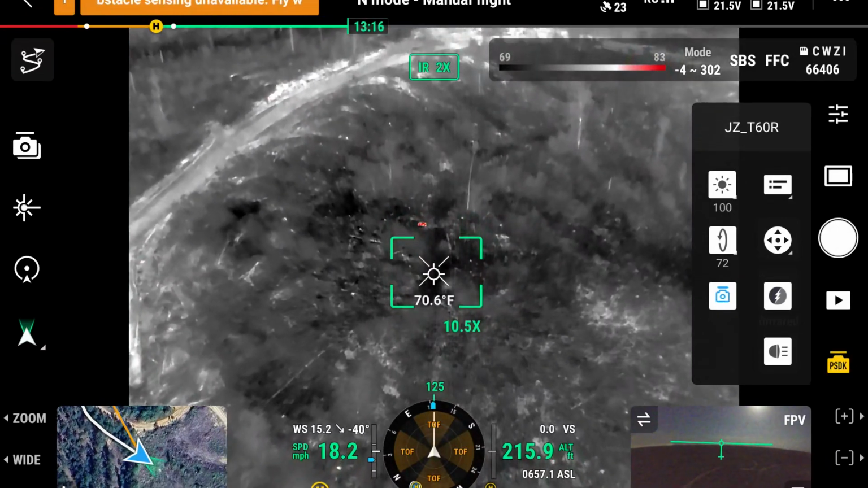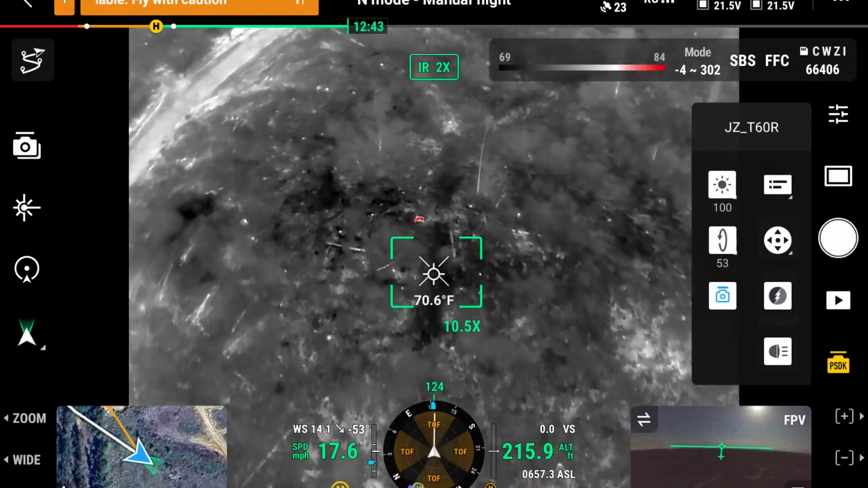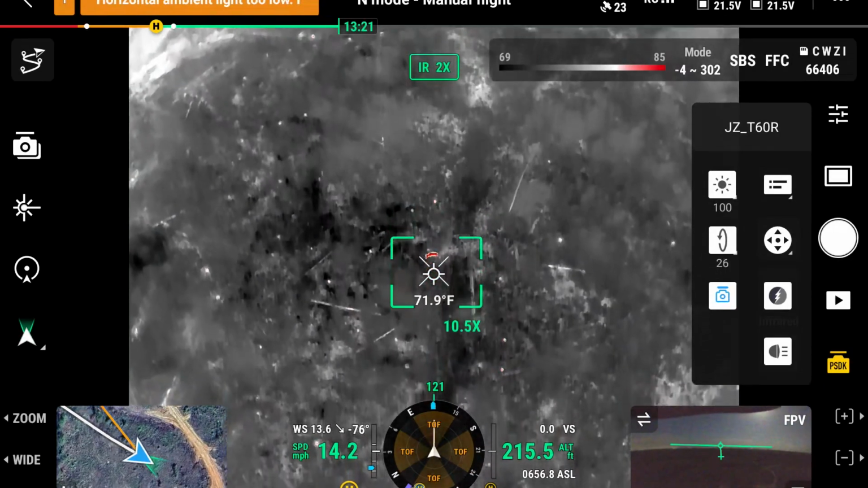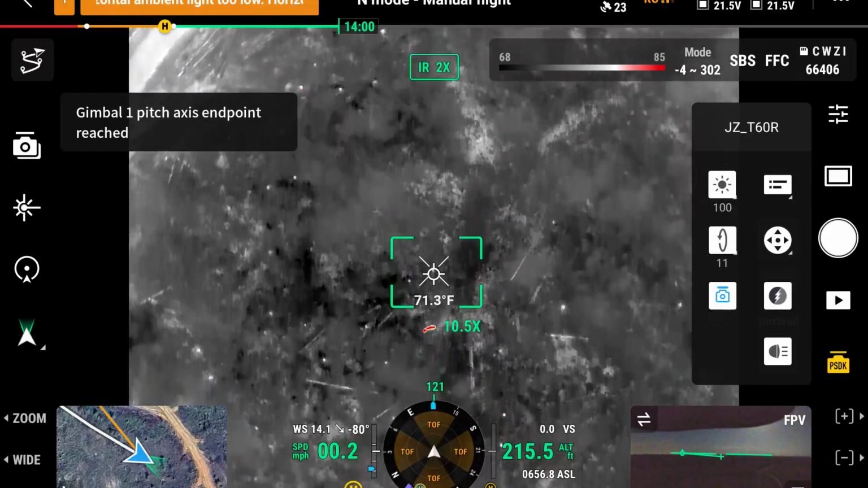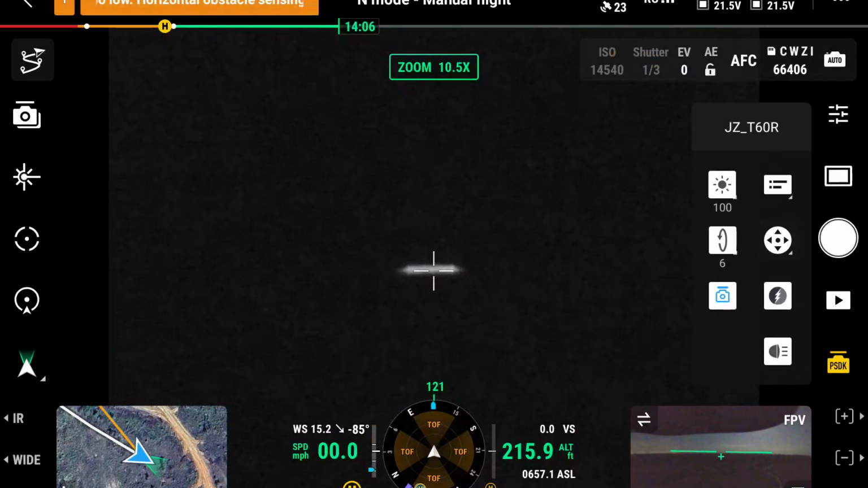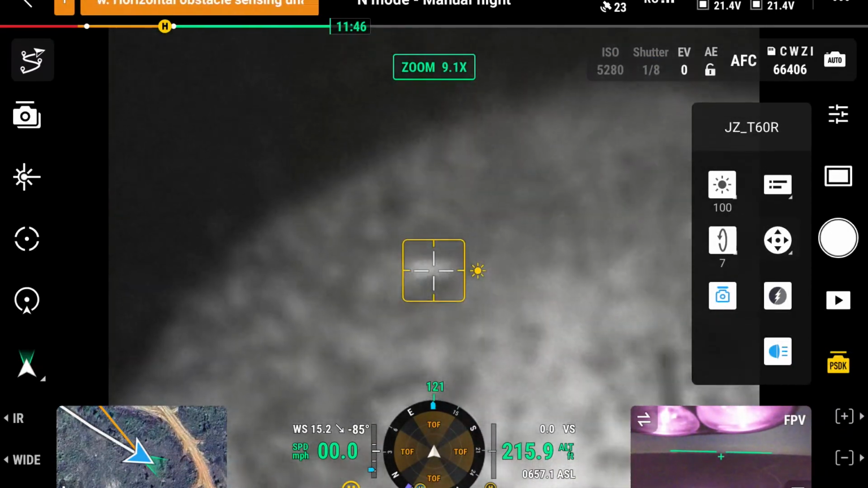We're at 200 feet above this deer. I want to see if I drop it down to like, say, I don't know, 50 feet if it reacts. So I'm almost over that deer now. Right there. We go to zoom and that. Oh, there it is. I'm going to do a little adjusting here.